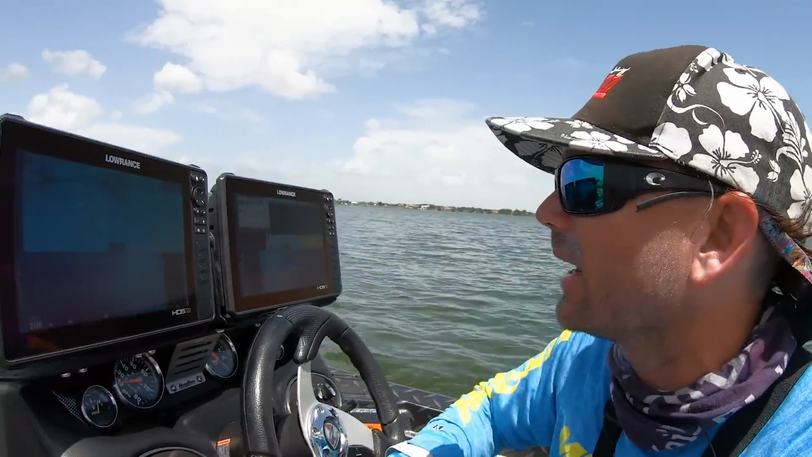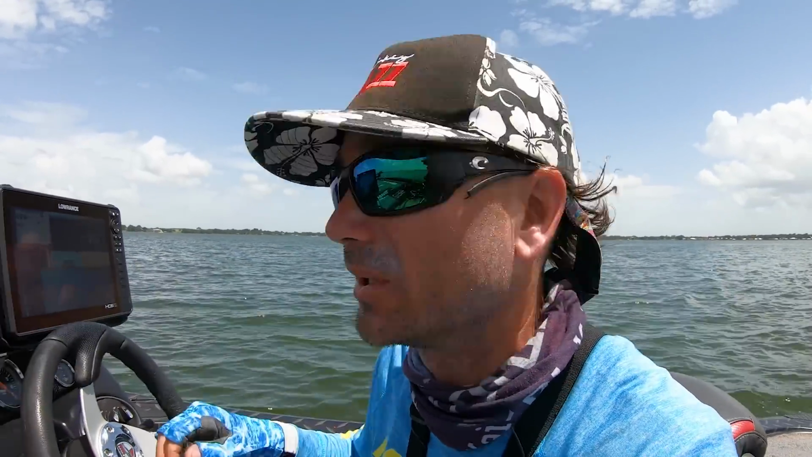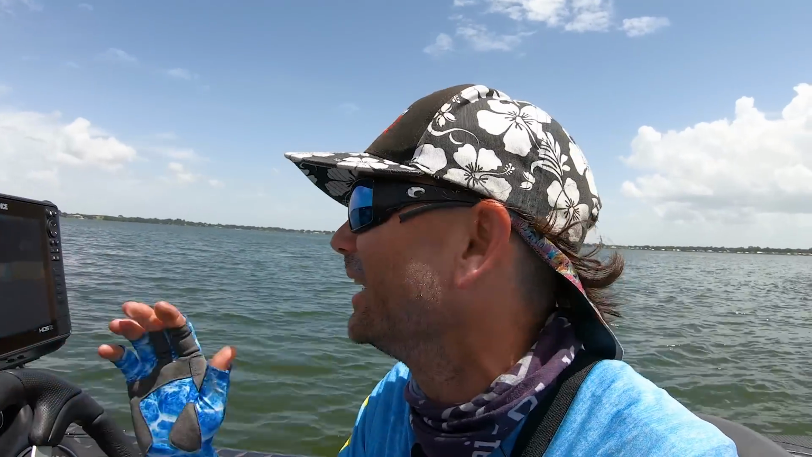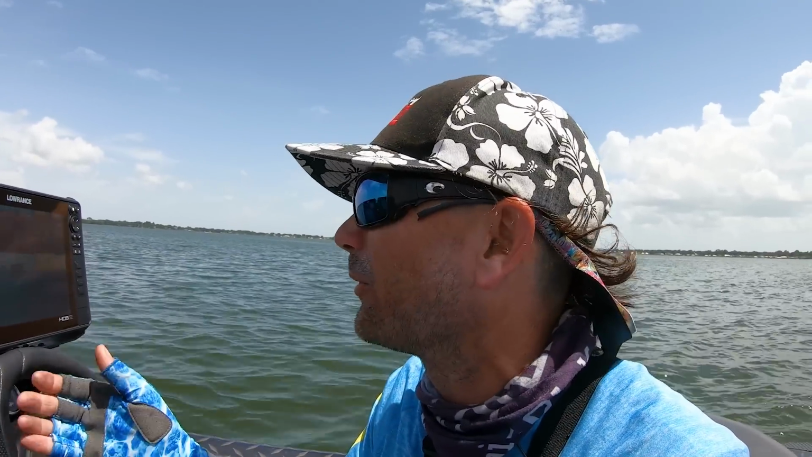All right, homies. I got a couple brush piles right here. Let's go ahead and analyze them. You don't need double graphs. For brush pile fishing, you don't even need a super great graph. You just need side scan and a decent graph. You can find them if you're willing to put the work in.